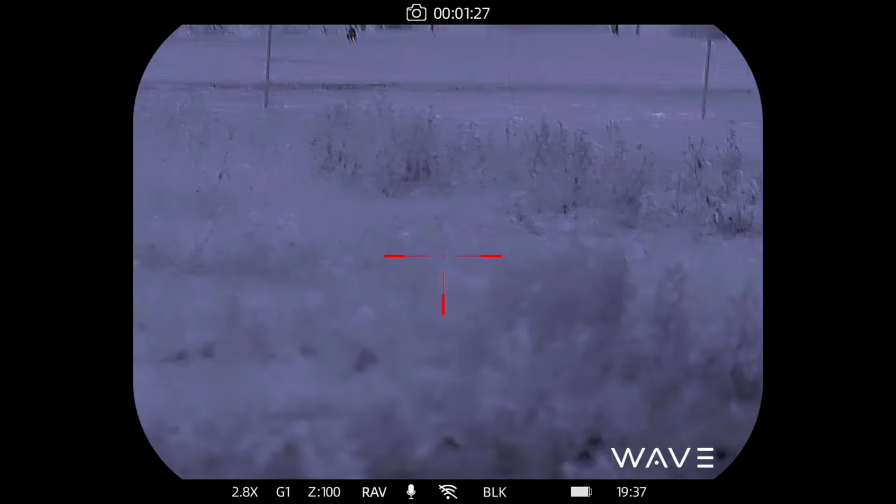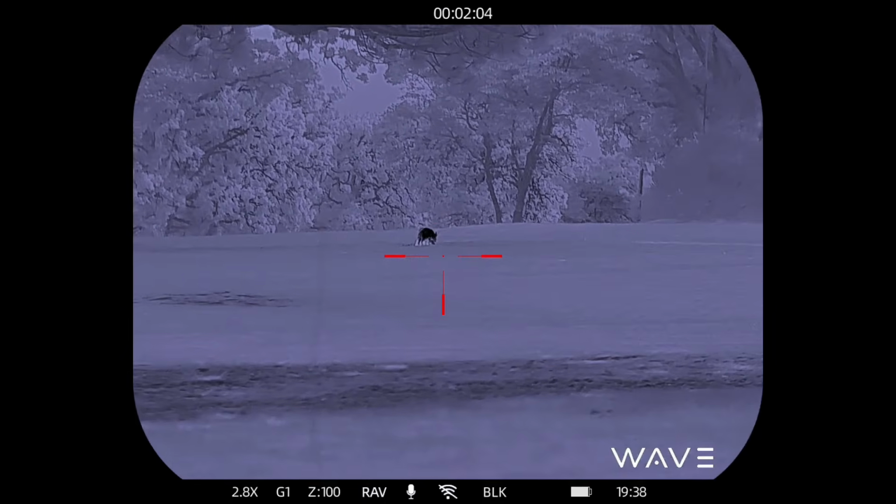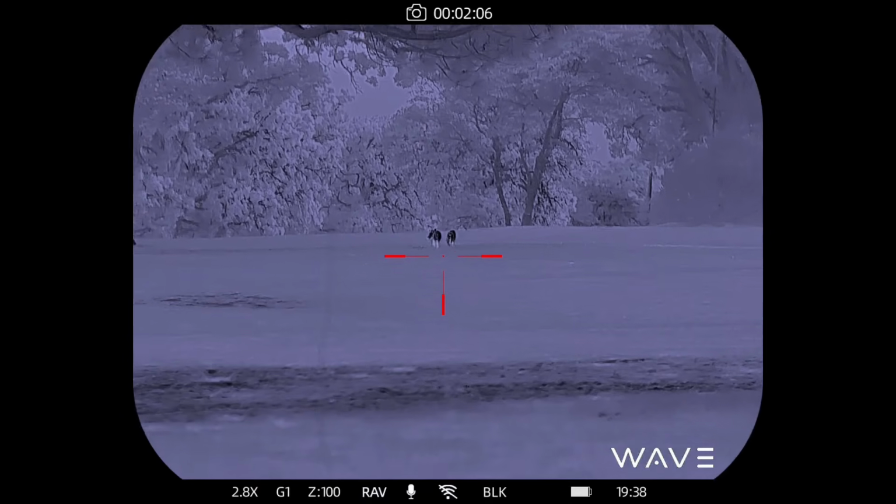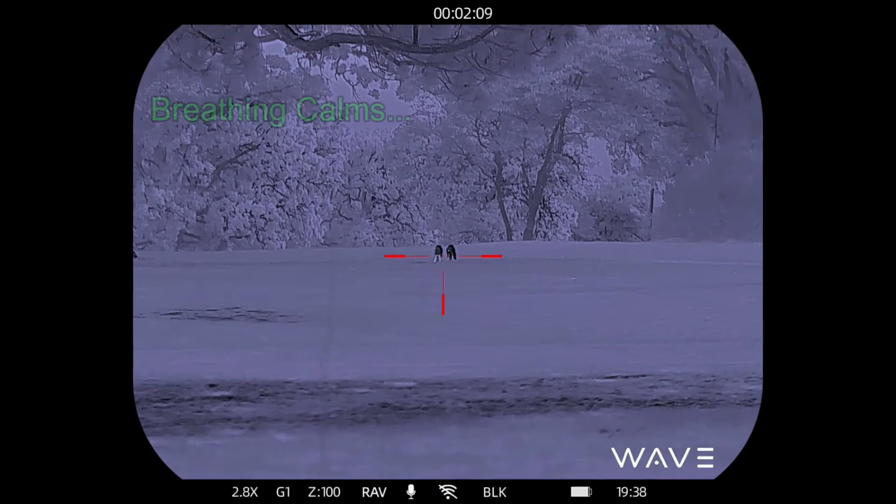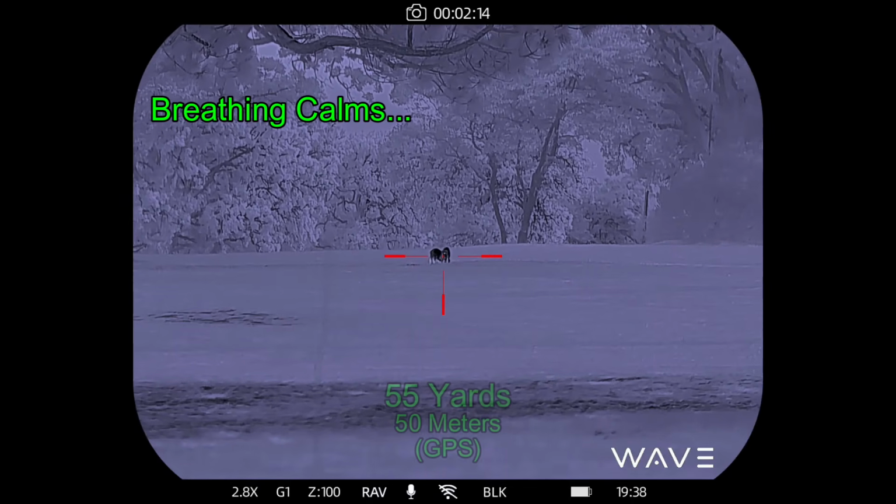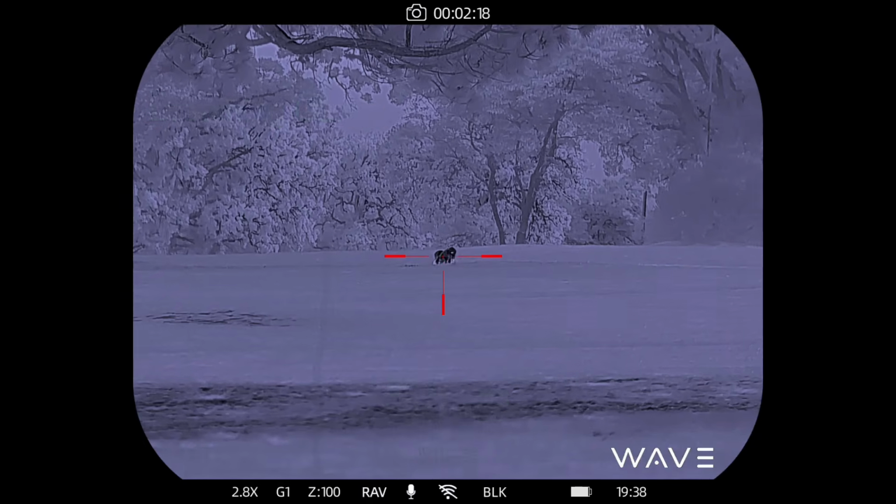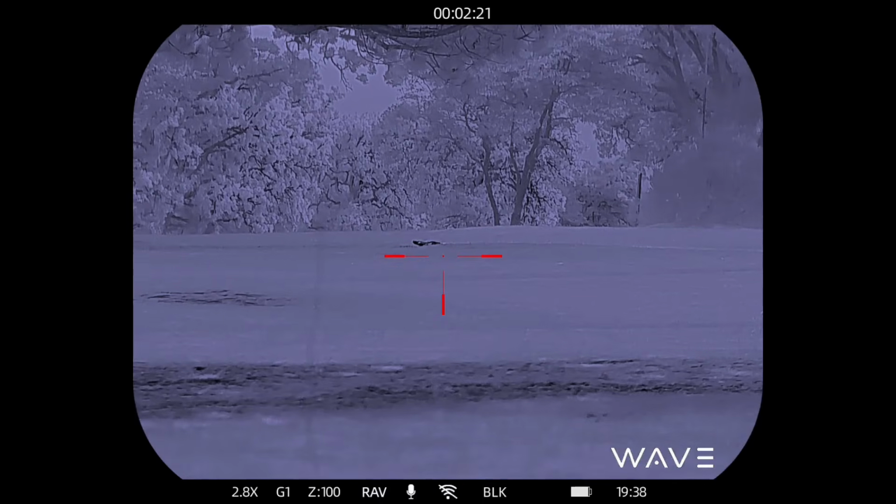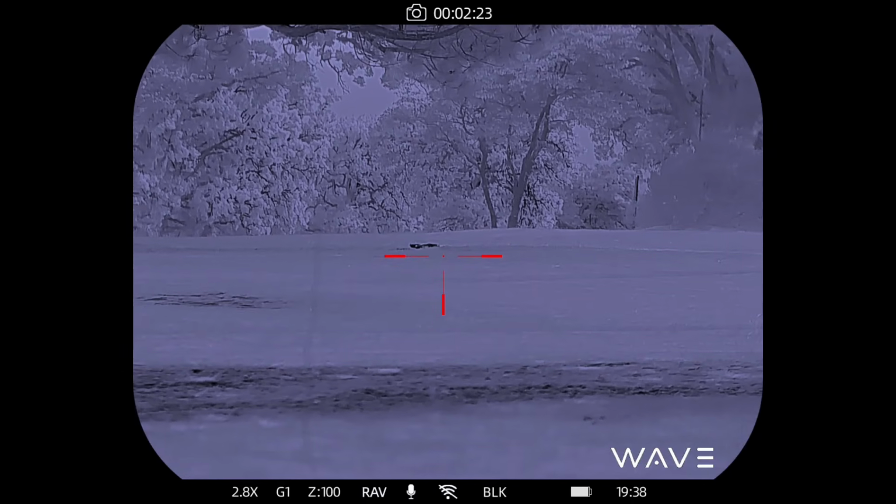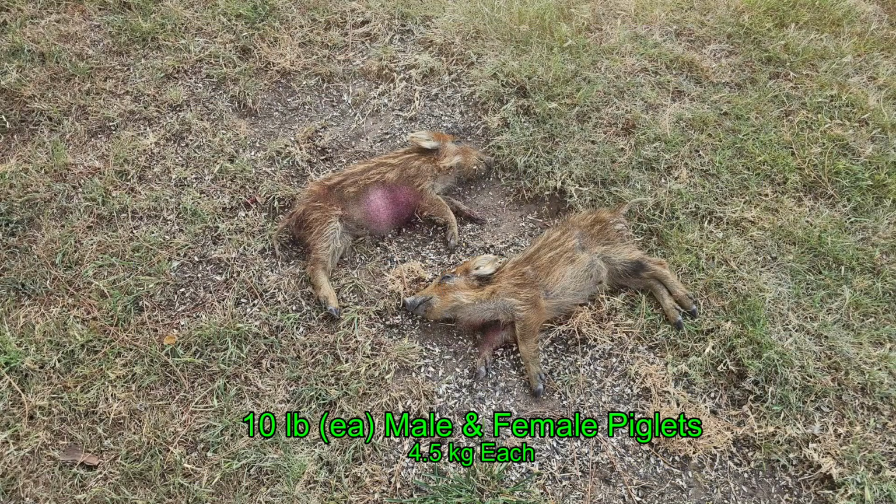I'm not happy with the shot. I'm a little too close to the house. I want to be shooting away from the house, so I move one more time. I've got the house off to the right. The piglets know I'm there, and I'm just going to wait for them to cross, and I'm going to shoot between the wires of the fence. Just like that. Twofer. Came away with a male and female piglet, about 10 pounds each.